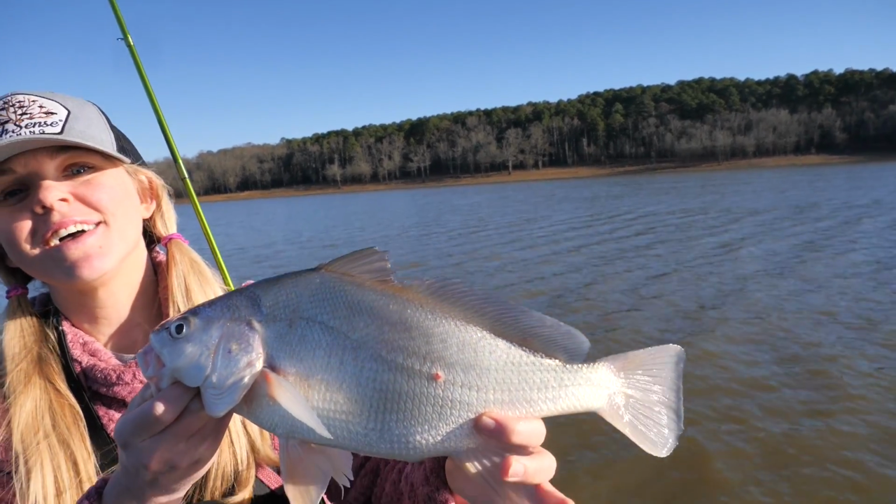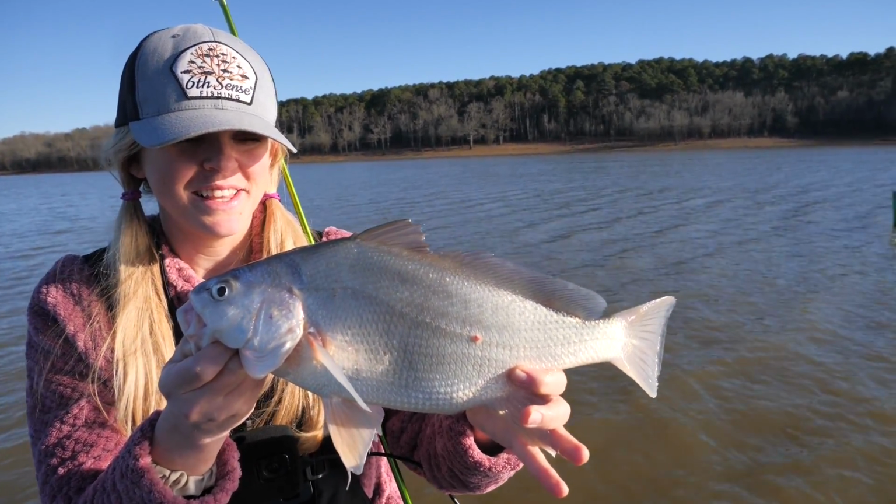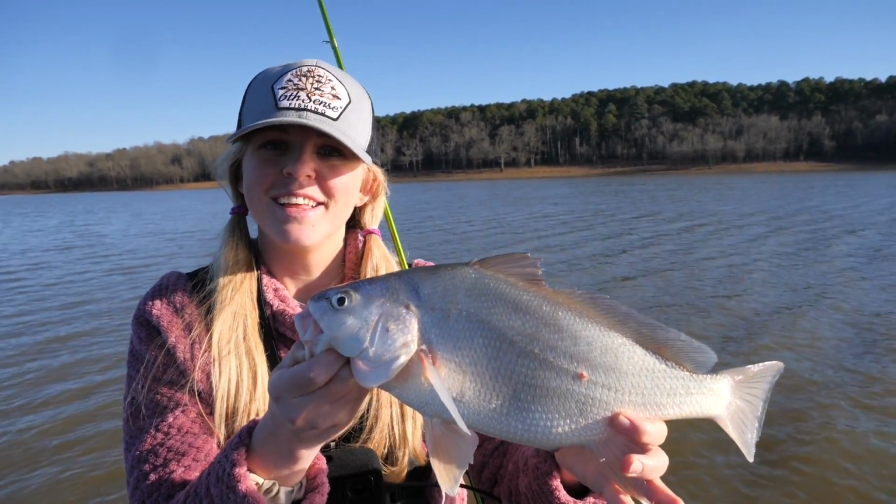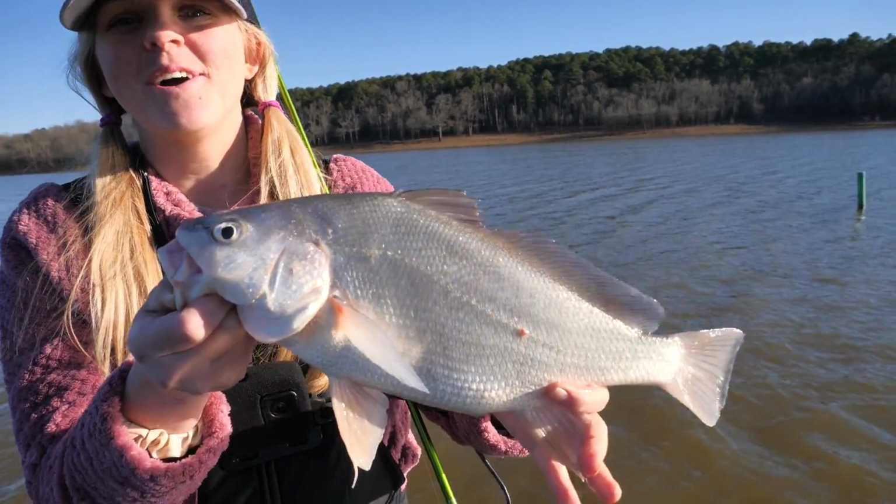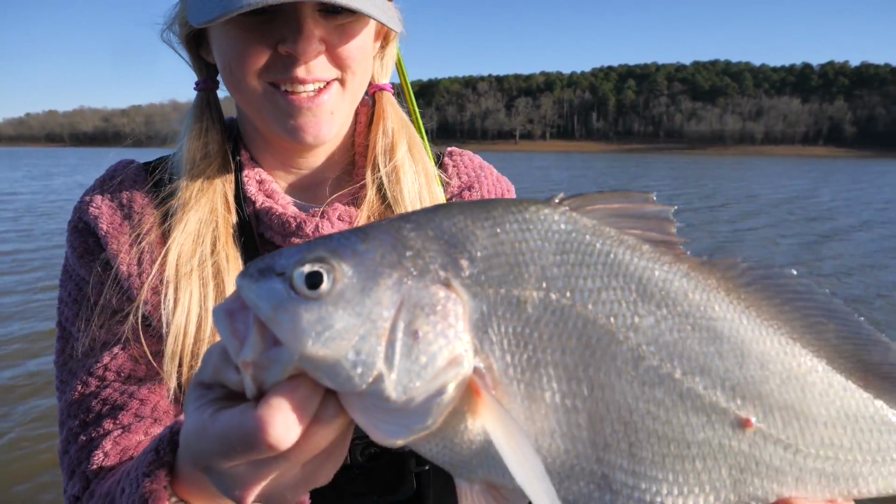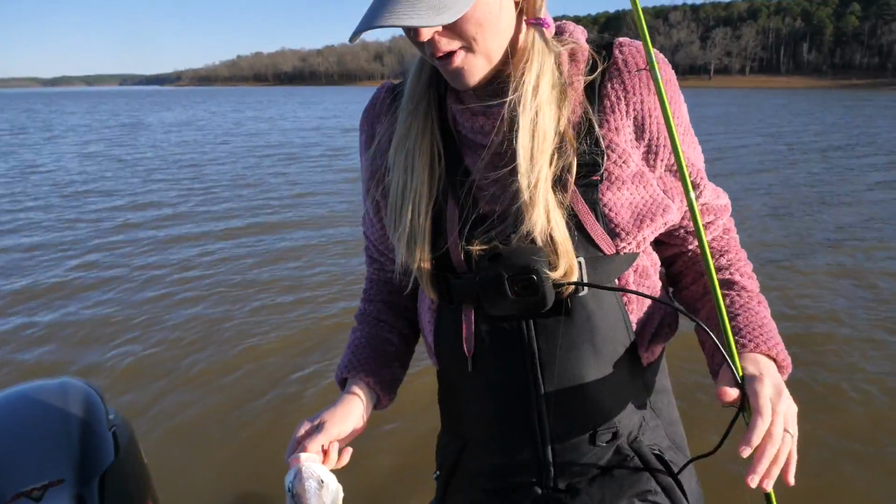Yeah, that's definitely the biggest fish of the day. And as you can tell, drum have a very similar body profile as a crappie. They just kind of spin around in the water a little bit different, but man, there might be a big old crappie down there. Oh man, I hope so. Man, that is awesome. Well, cool fish nonetheless, and another species on the day. But let's get back out there and catch a crappie.